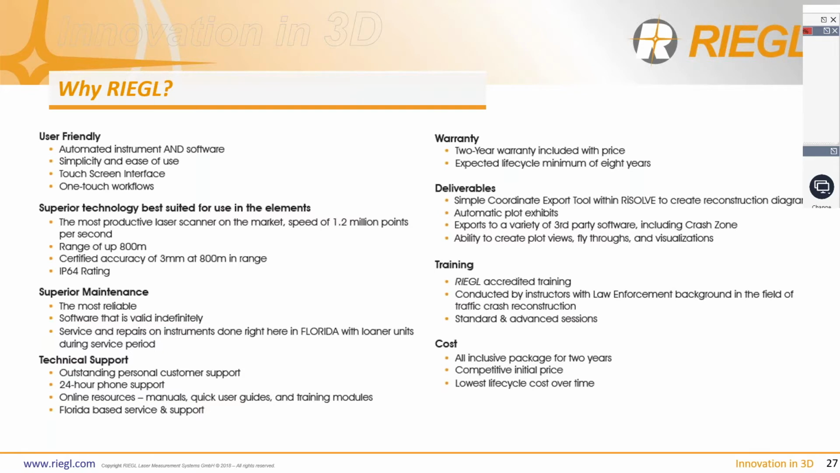We have superior technology best suited for use in the elements. Again, we are the most productive laser scanner on the market. We have a range of up to 800 meters with the 400i. We have an IP64 rating, which is splash proof and dust proof. So this can be used in the rain. I live in Florida. I've used the scanner in the rain before. I'm still getting data, no problem.